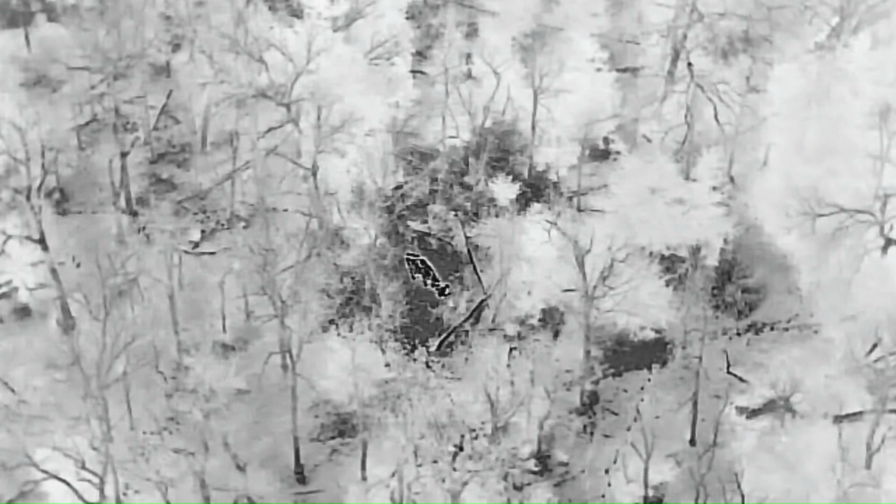Now I'm in thermal mode, about 200 feet in the air, 180 feet in the air. I'm going to zoom in a little bit. Look there, calf is moving. Looks like the mama's licking it off. Great news.